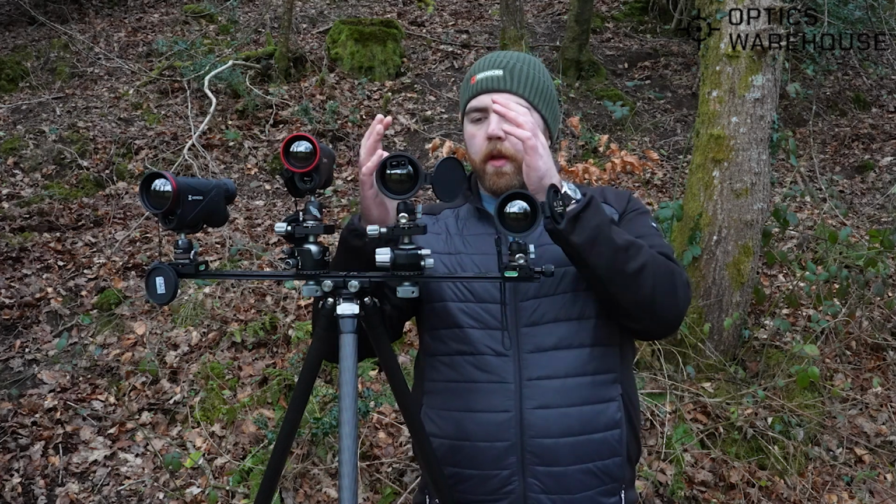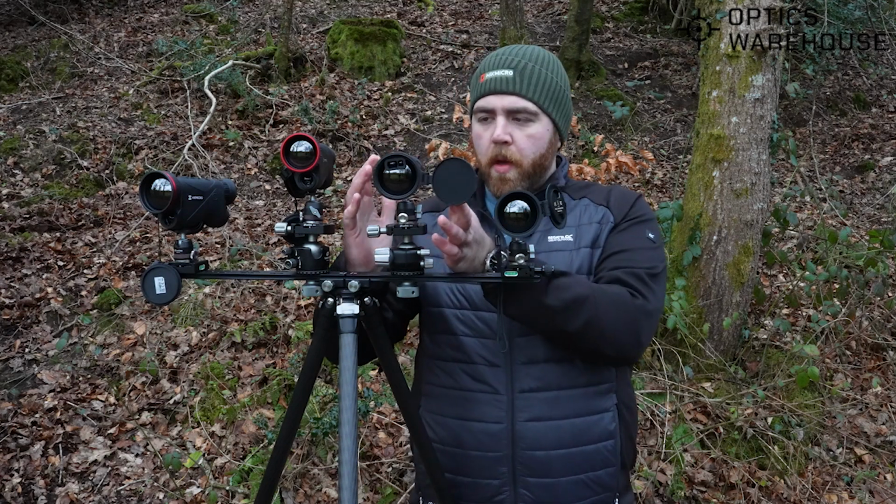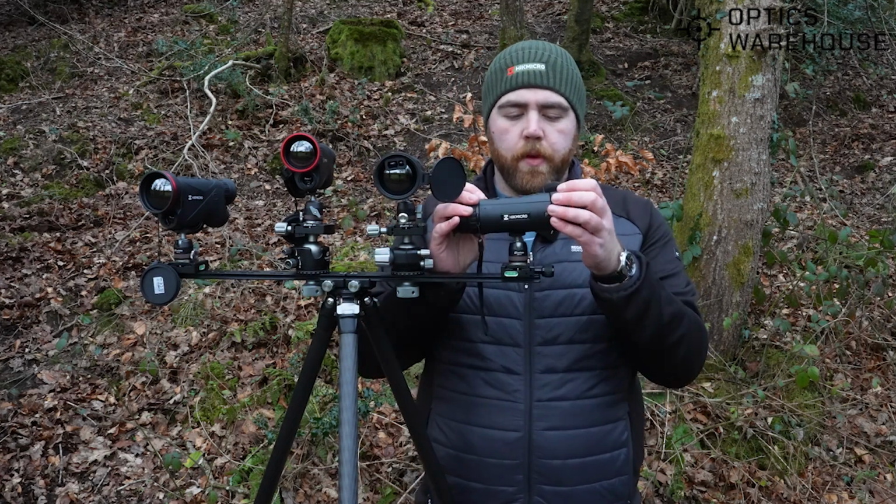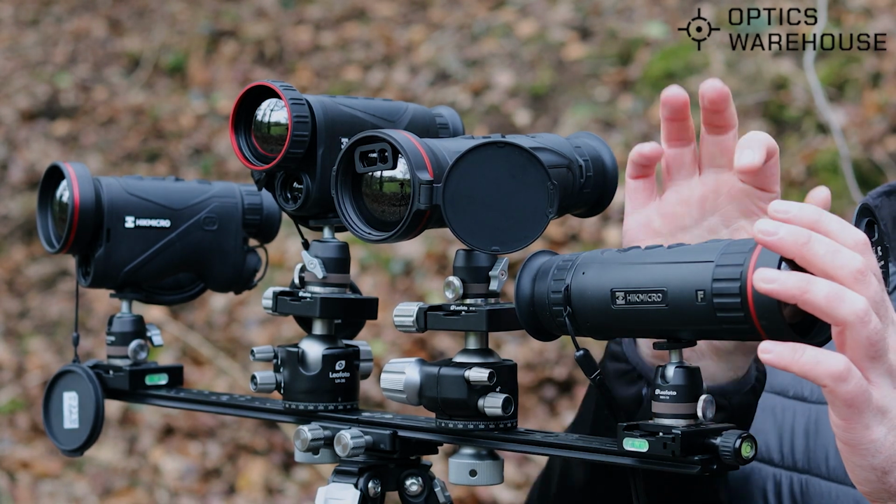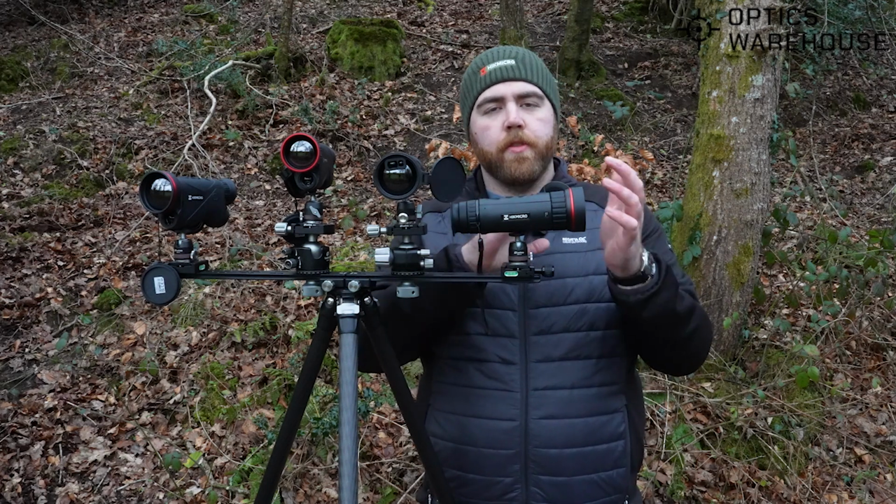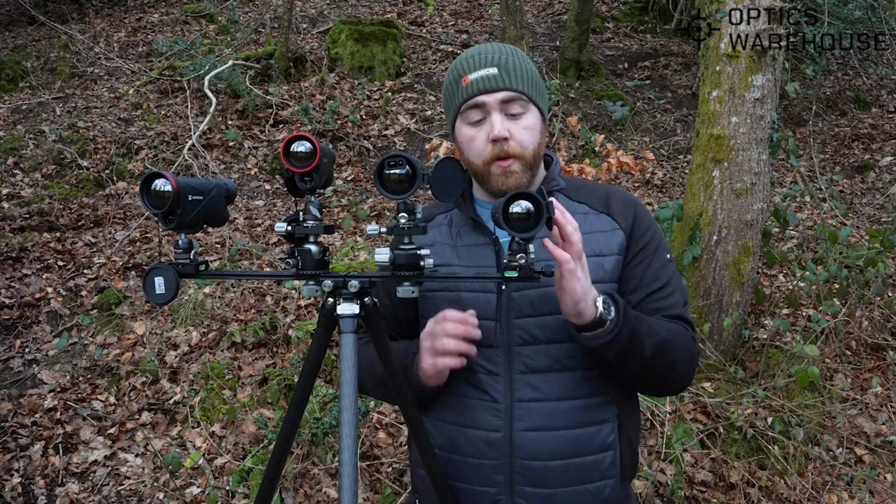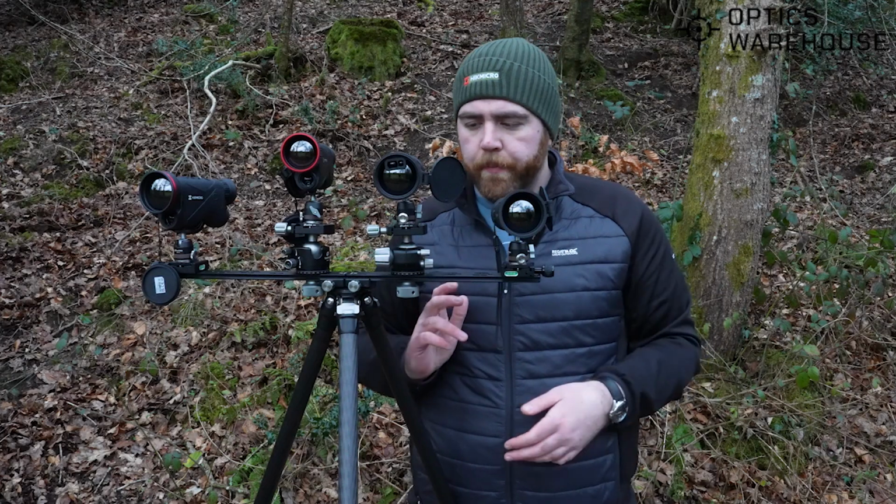The big thing with the new 2.0s is ergonomics. It's all designed around one-handed operation. If I turn this one here, this is the Gen 1. You can see focus is at the front, power button, and your three major control buttons there. 4 buttons across the top. It can get a bit confusing at times. I know certainly in the field when I've been using one, I am looking up at this to try and figure out what I'm pressing.